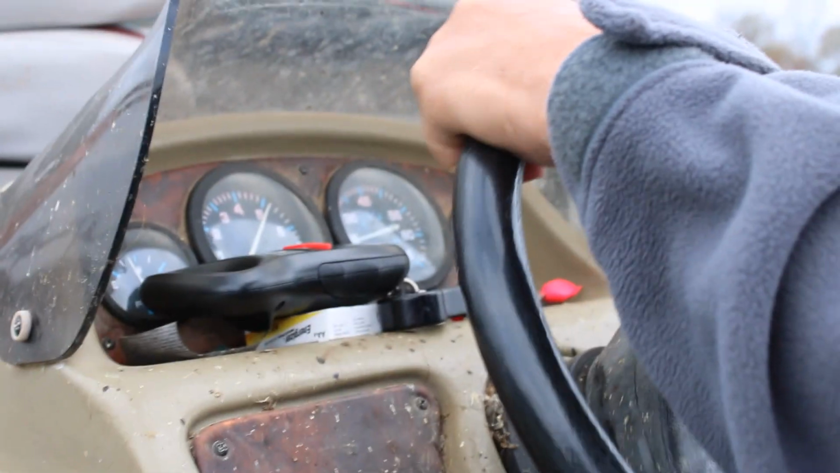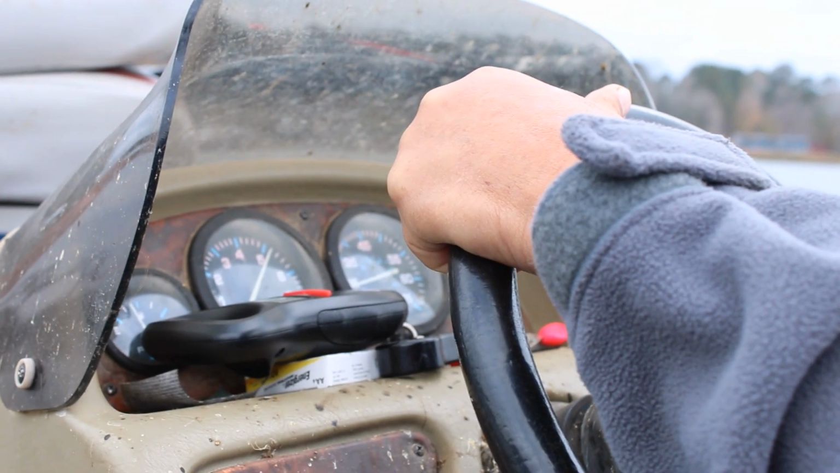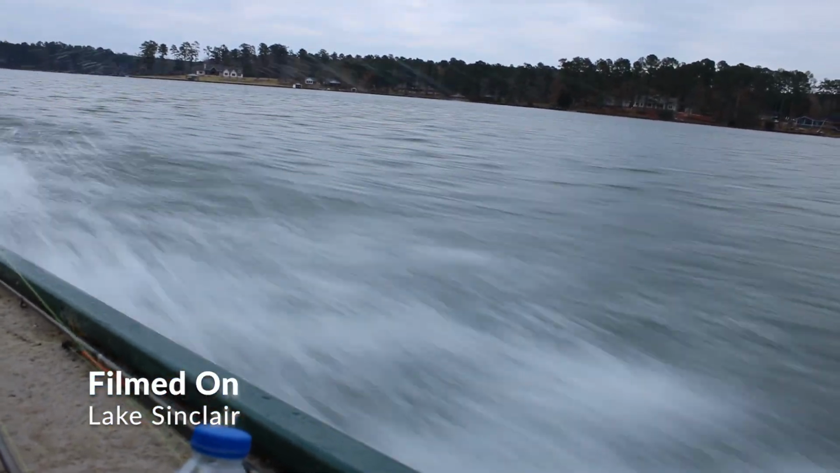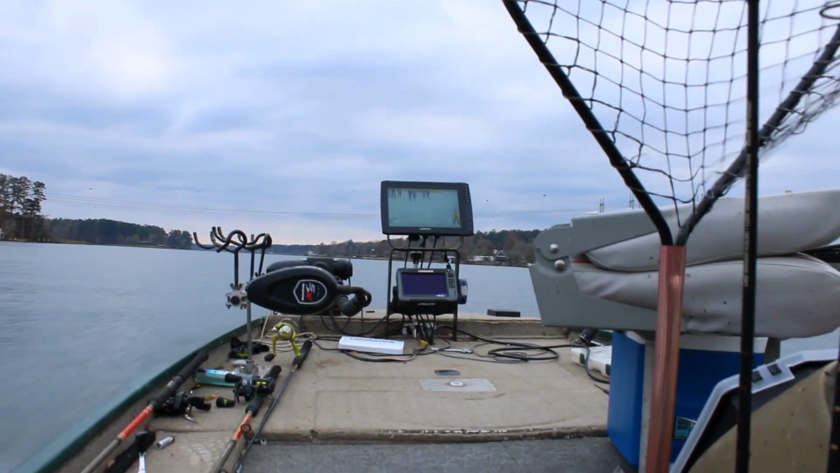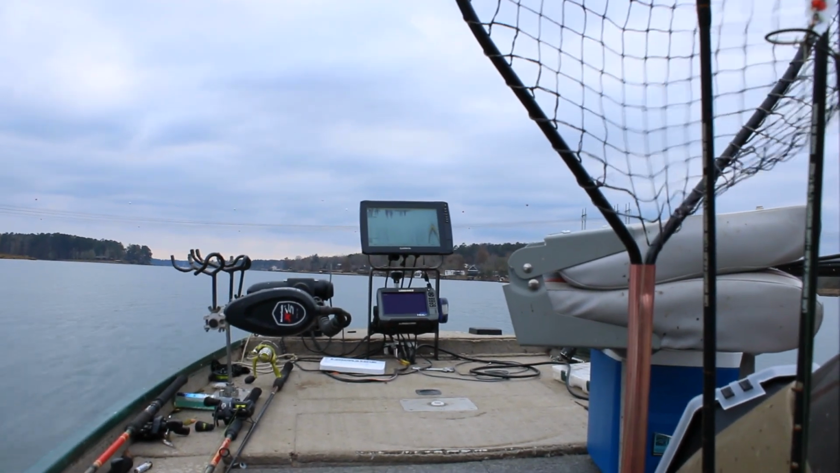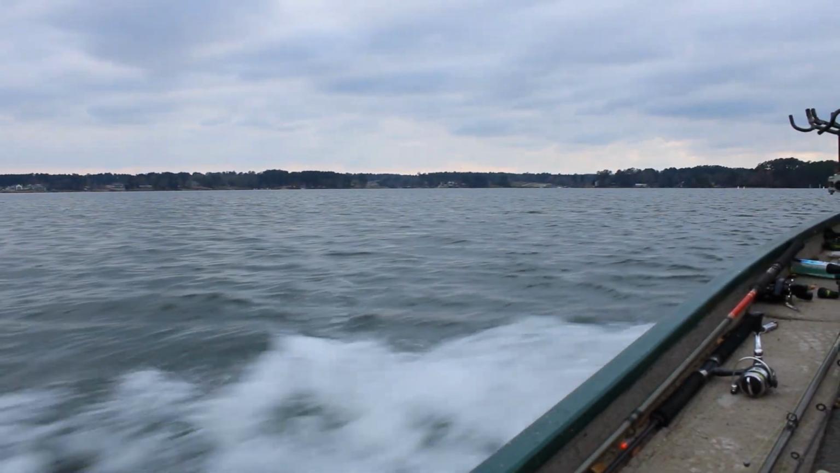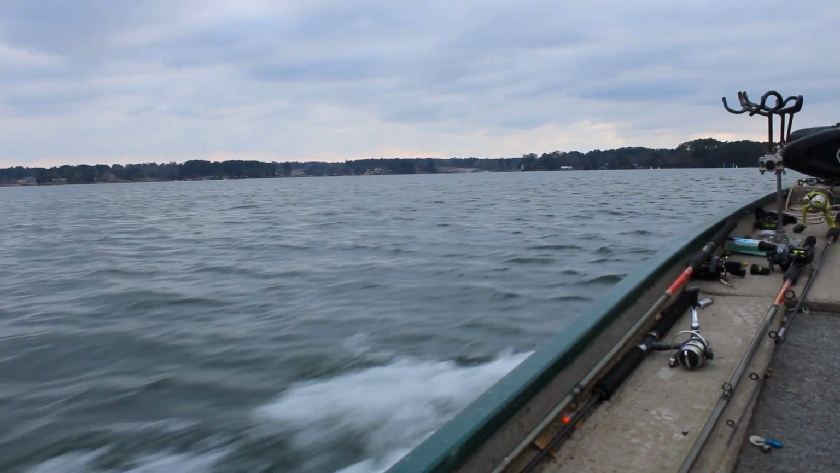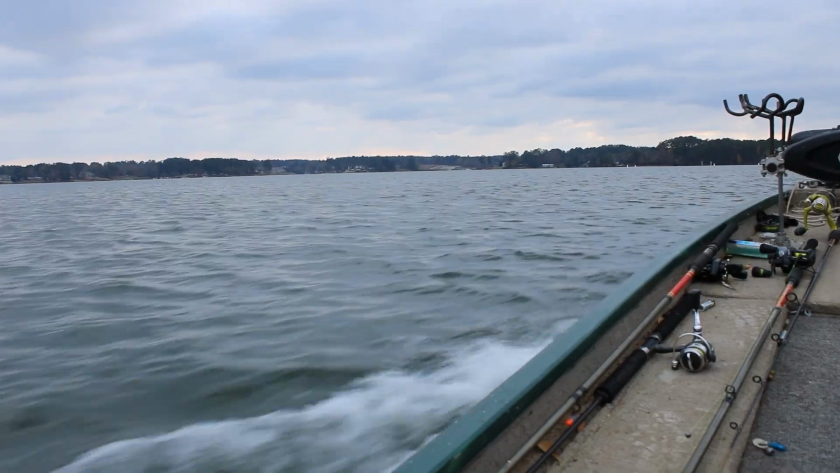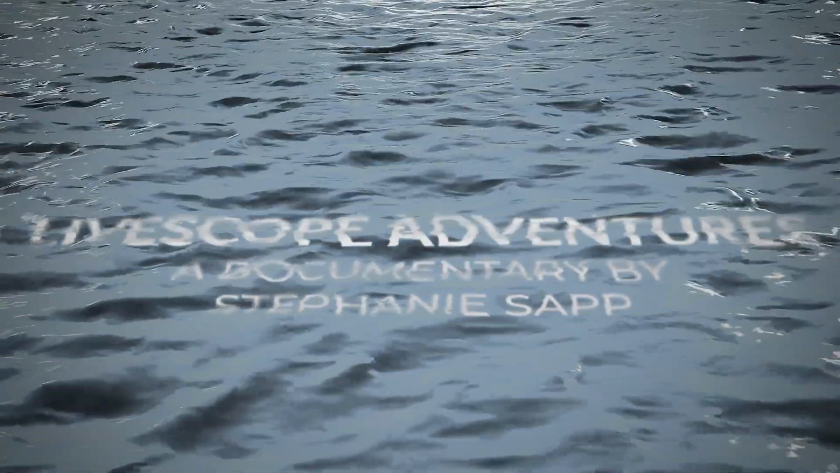Crappie. Like crappie. Catfish. Probably bream and bass, less in that order. I don't know. I've bass fished before, and I've bream fished from time to time, but this is what kind of winds my clock. I like this part.